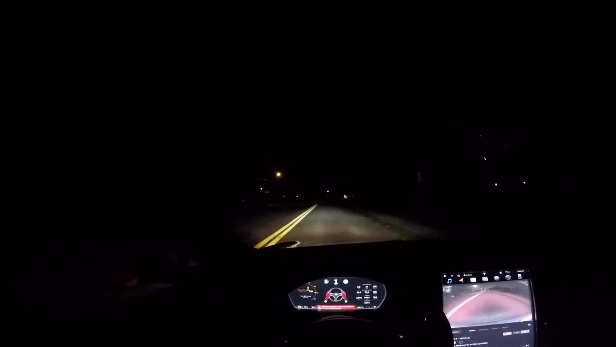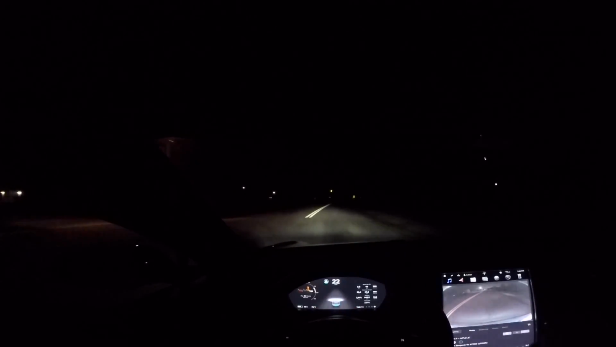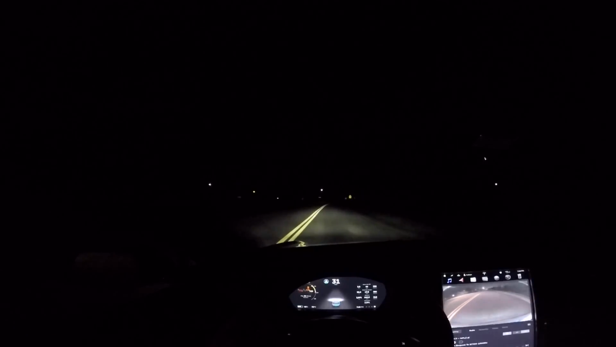That is awesome. So now if you start driving, well, actually you have to take control to shut off the blinkers and stuff.